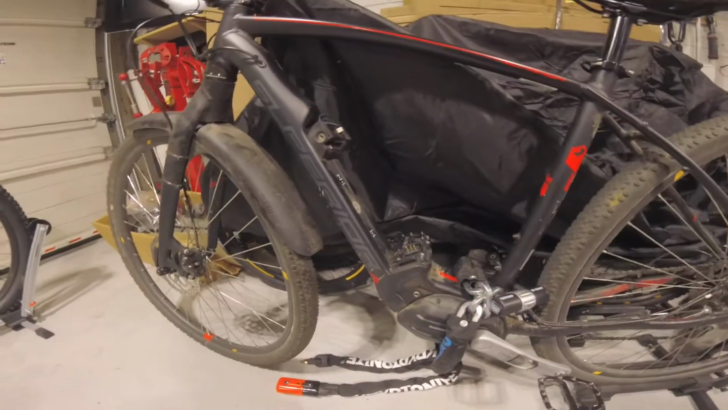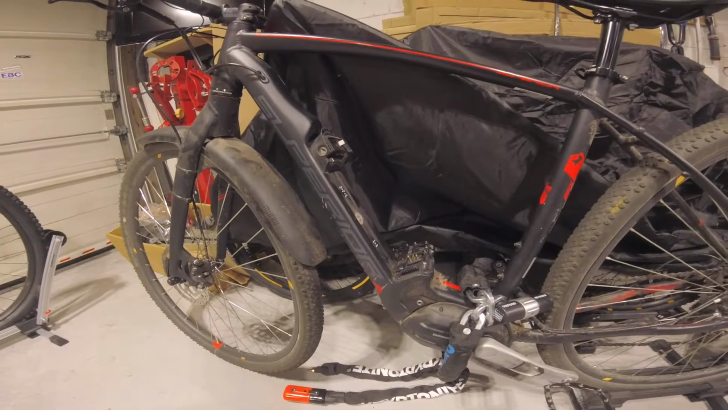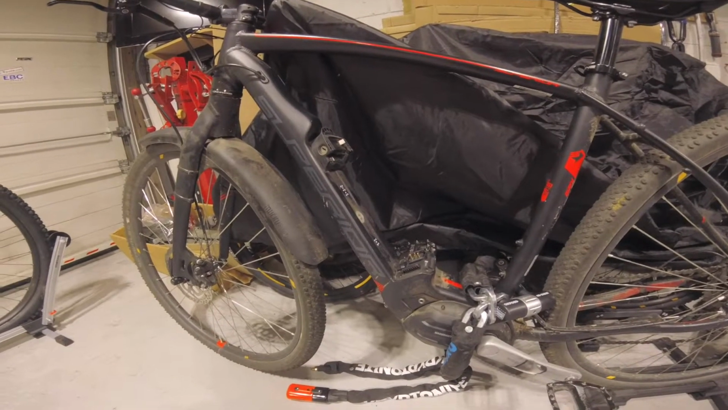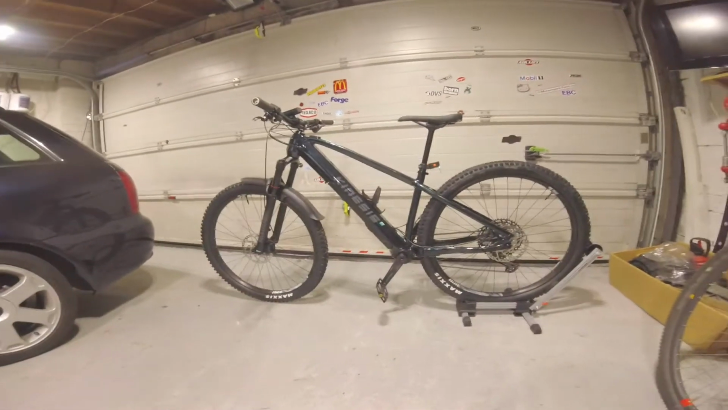Normally runs with a 418 watt hour battery, which easily lets me do 50 kilometers with lots of battery left. So it'd be interesting to see what this thing can do.